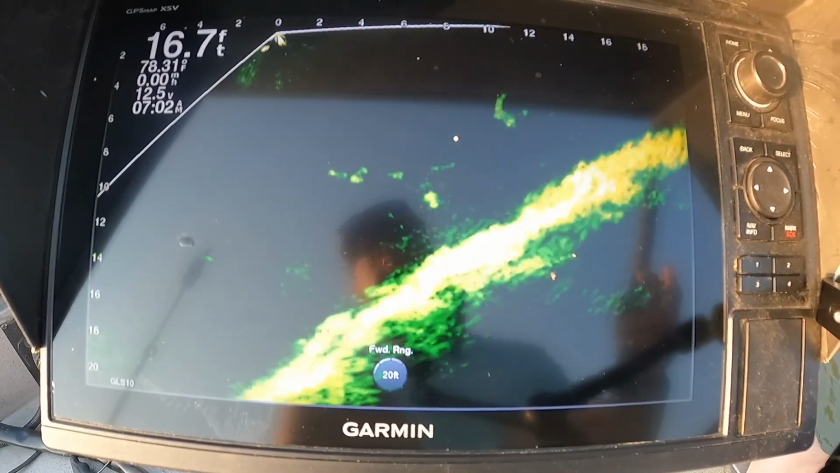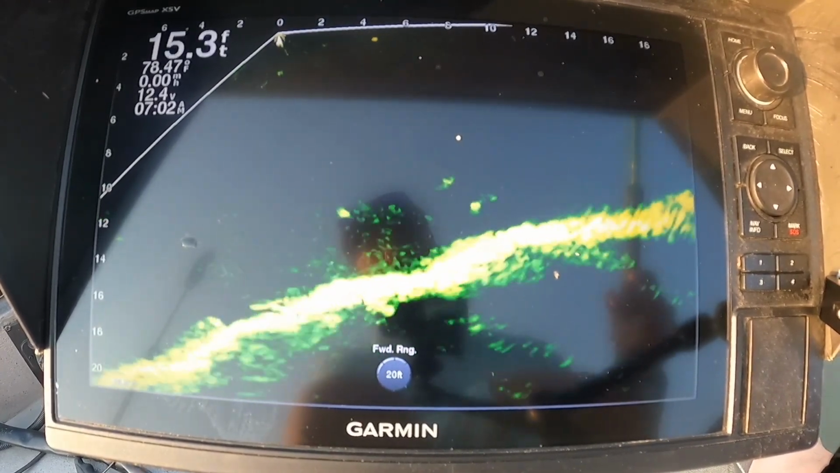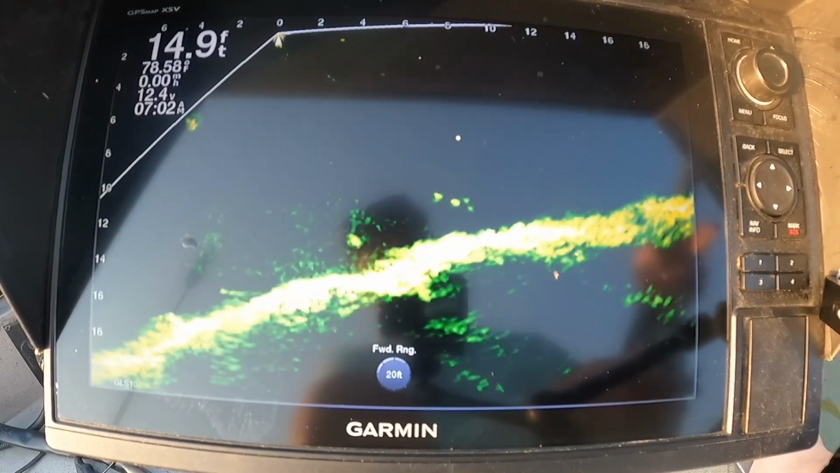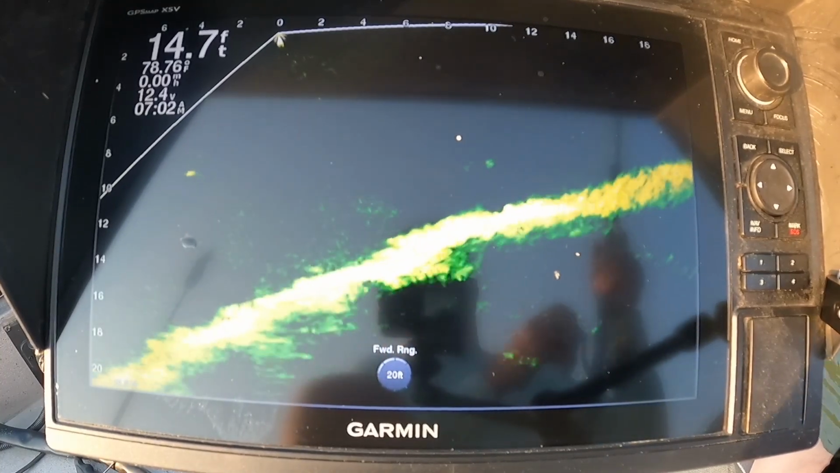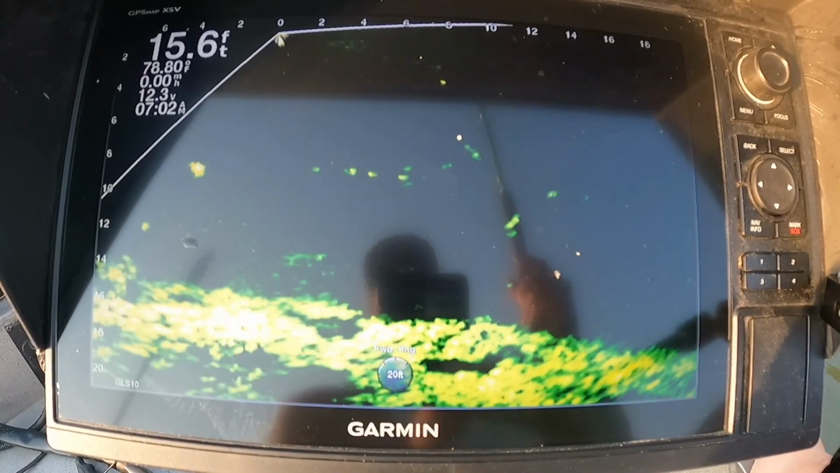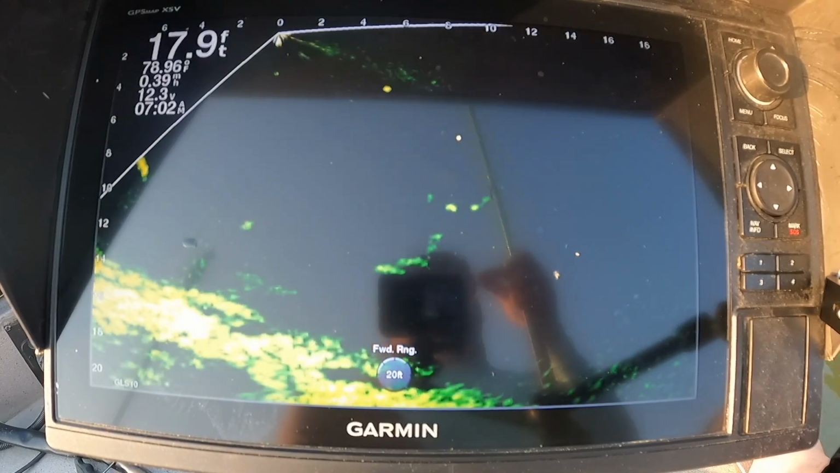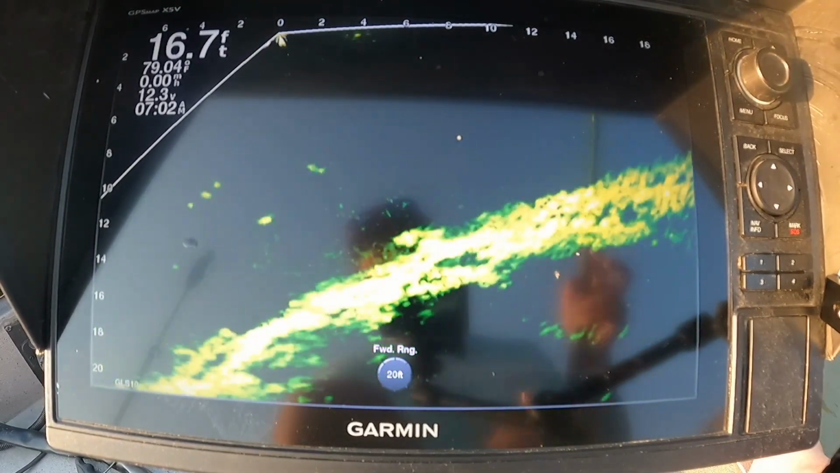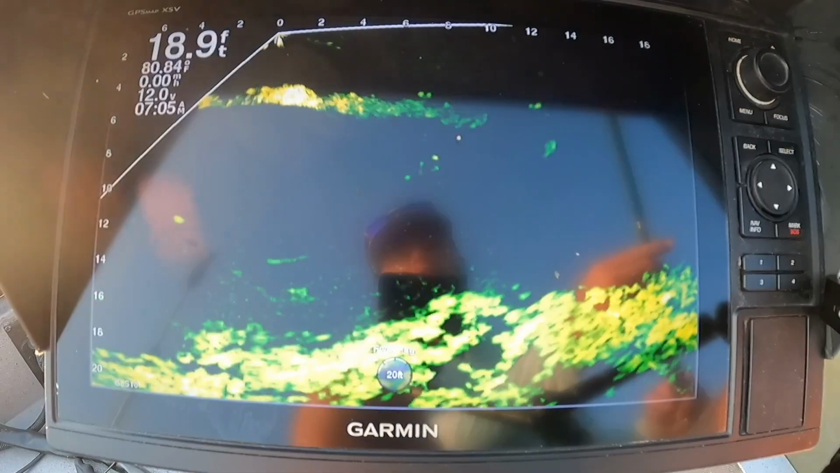Alright, I made a little quick run and did some graphing, side imaging. Found a pretty good little group of fish here. See if any of them bite. There we go. Oh, we missed it. Right on a ledge. Definitely side imaging pays off, if you know how to use it.